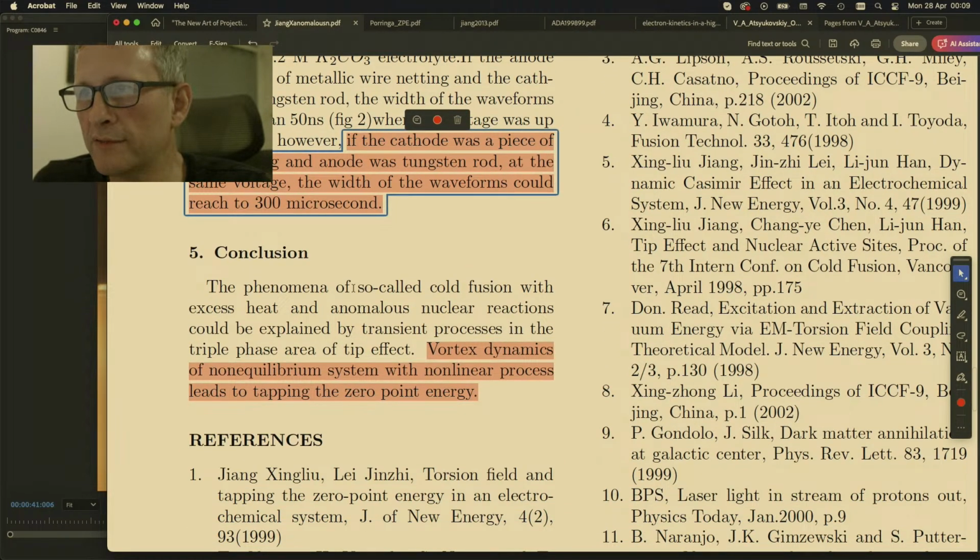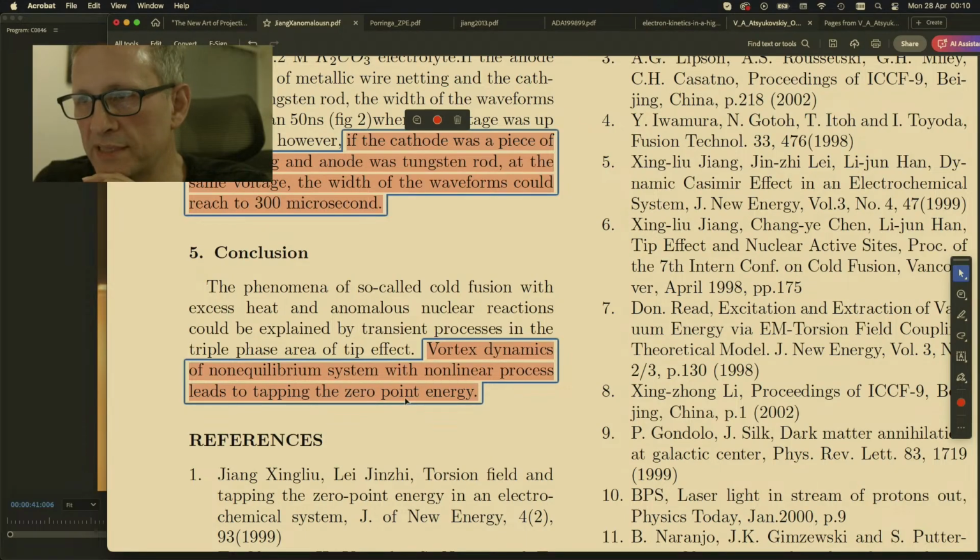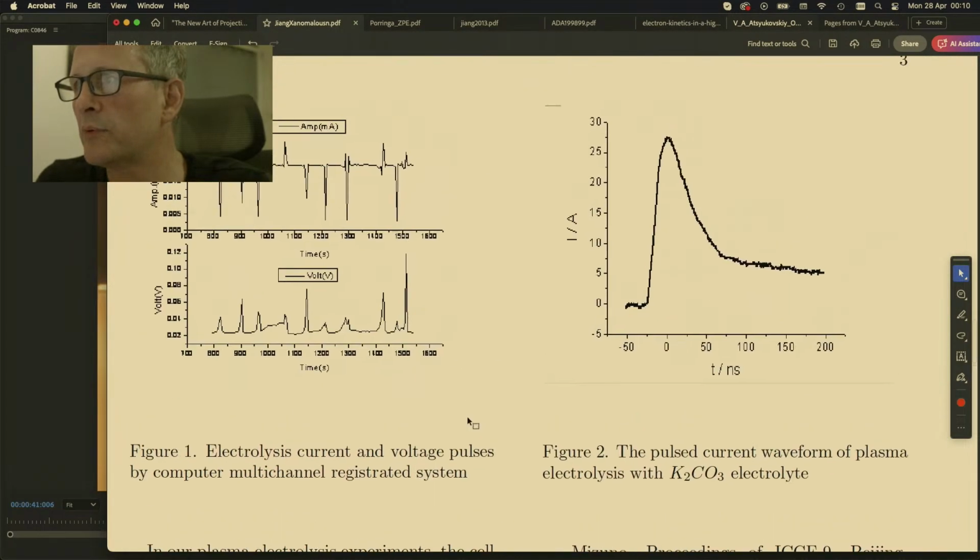Conclusion: the phenomena of so-called cold fusion with excess heat and anomalous nuclear reactions could be explained by transient processes in the triple phase area of the tip effect. Vortex dynamics of non-equilibrium systems with non-linear processes leads to tapping the zero point energy.